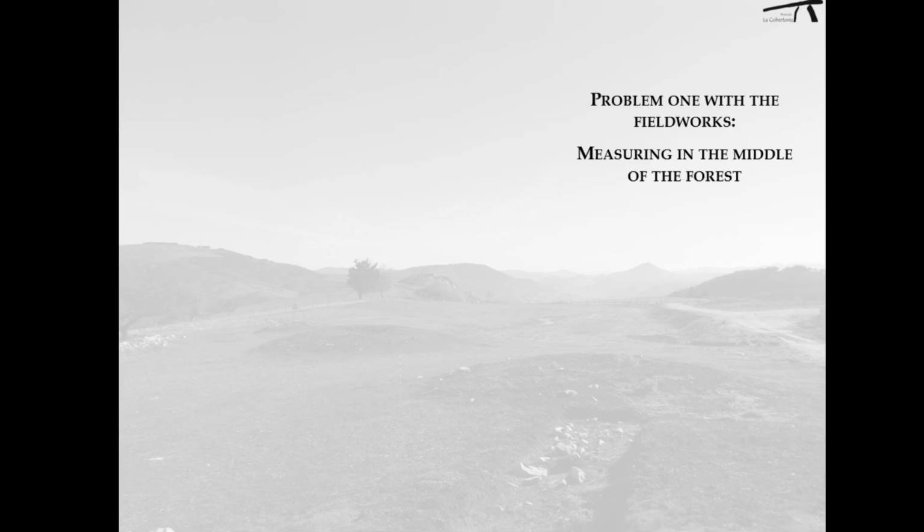But firstly, it's necessary to summarize the main problems that we had to deal with in the research and why LiDAR is so important for the analysis. In Asturias, as happens in other areas of Iberia, like Galicia, or even in European countries like Poland, we are measuring structures in the middle of the forest. In some ways, woodland